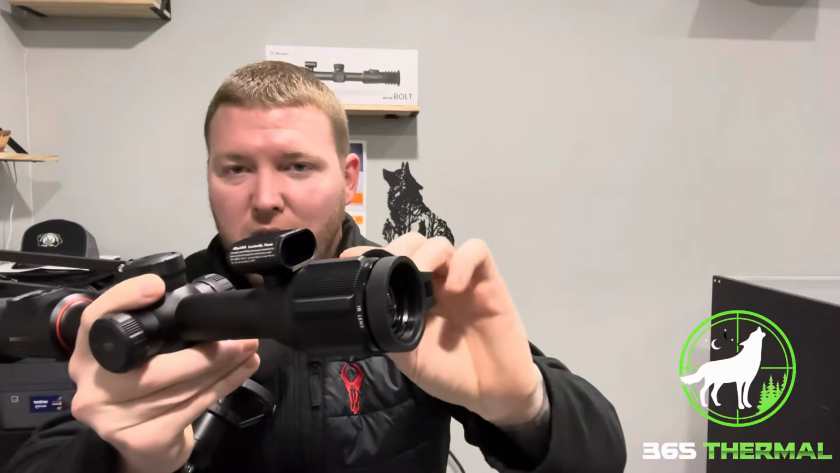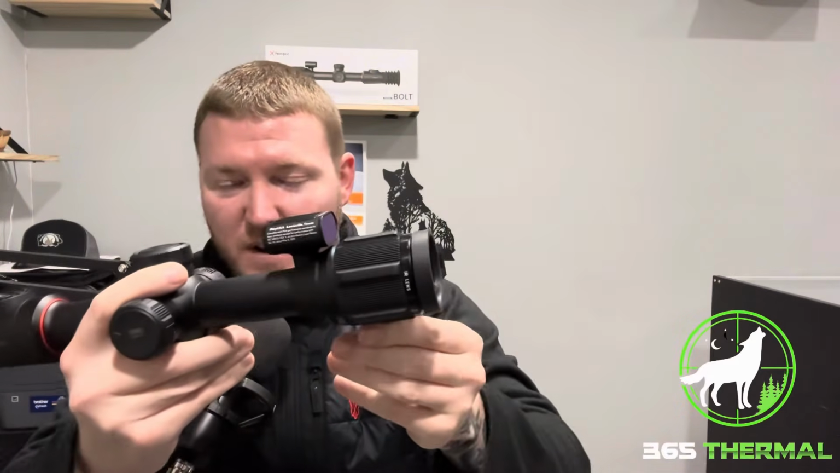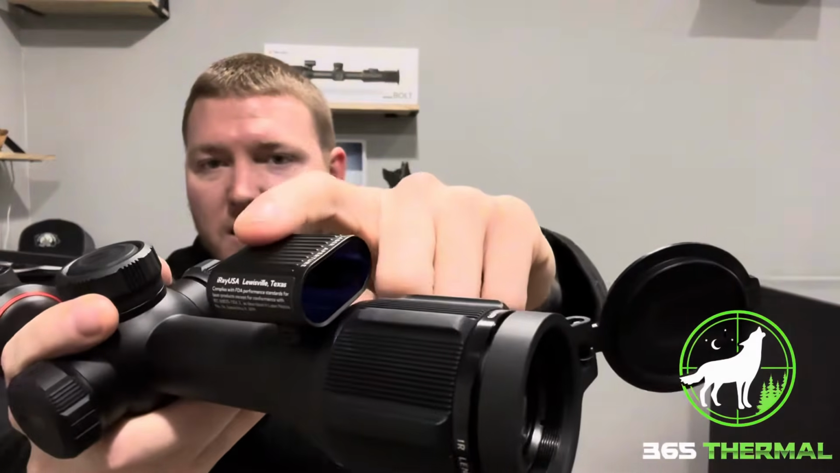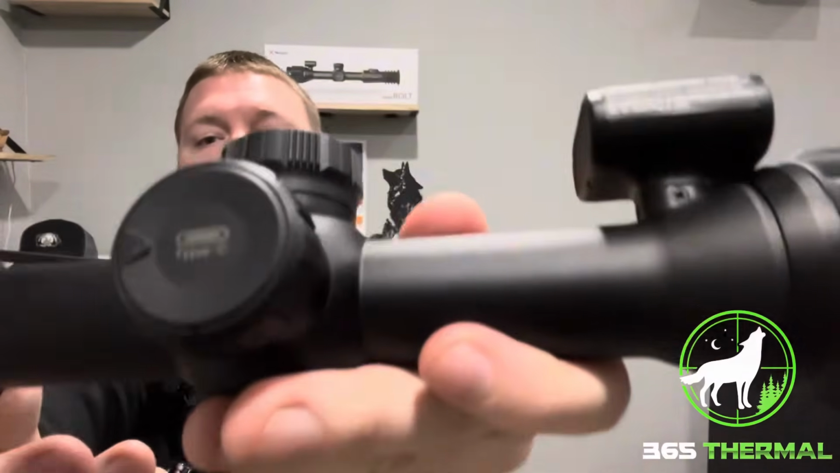However, sometimes user error. The companies do it fixed so that you don't put it in front of a laser rangefinder. From there, you've got your front diopter focus right here. You have your top mounted laser rangefinder right here. And then we're going on to the turrets.